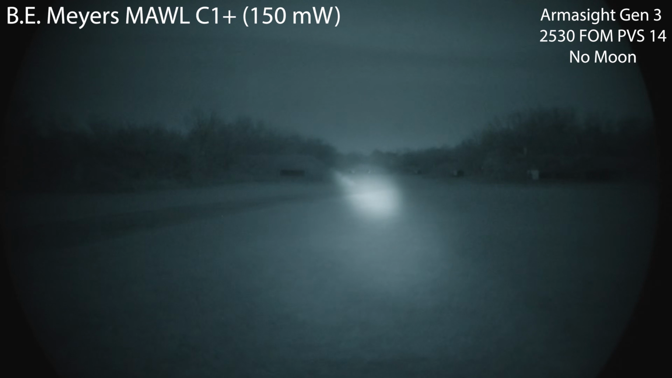I'd say I could reasonably accurately take shots at 500. Not too bad. Laser only. There's the MAWL illumination at that 500. Now I'm going to immediately compare this to